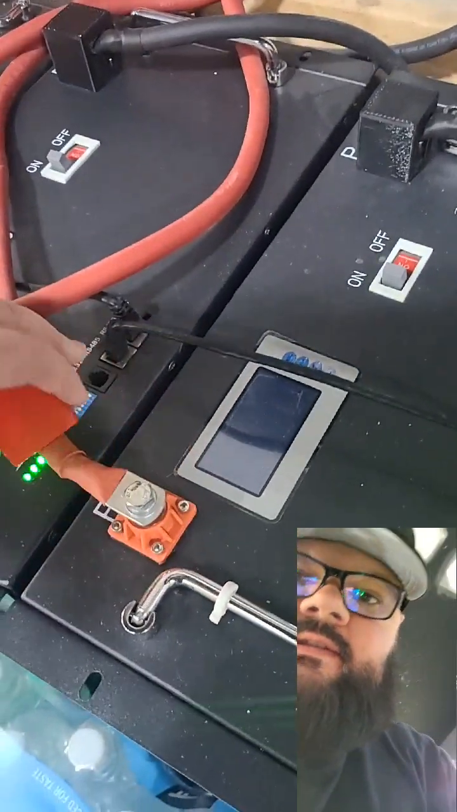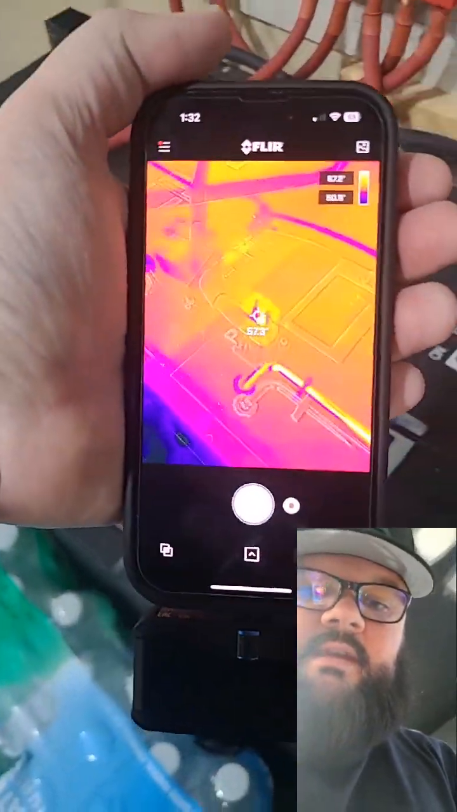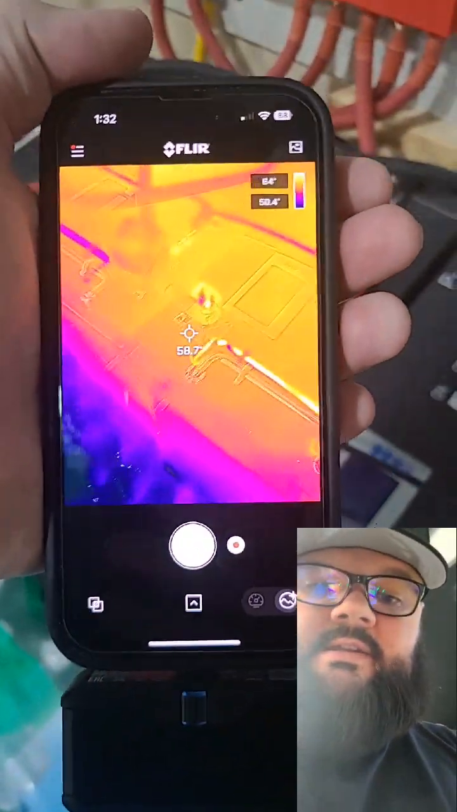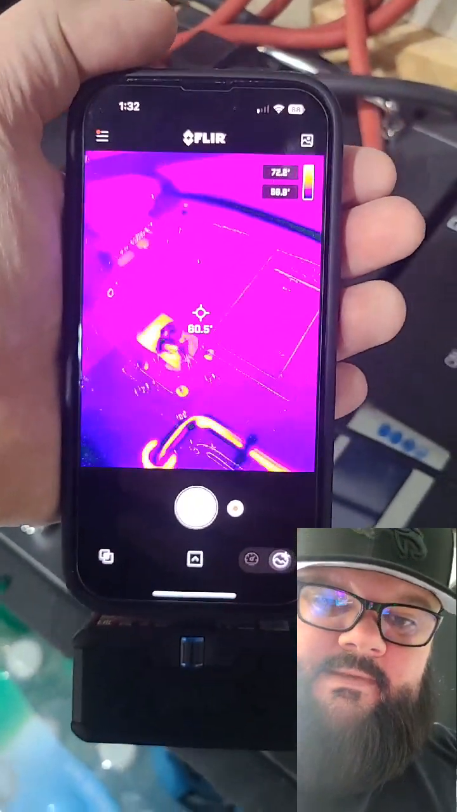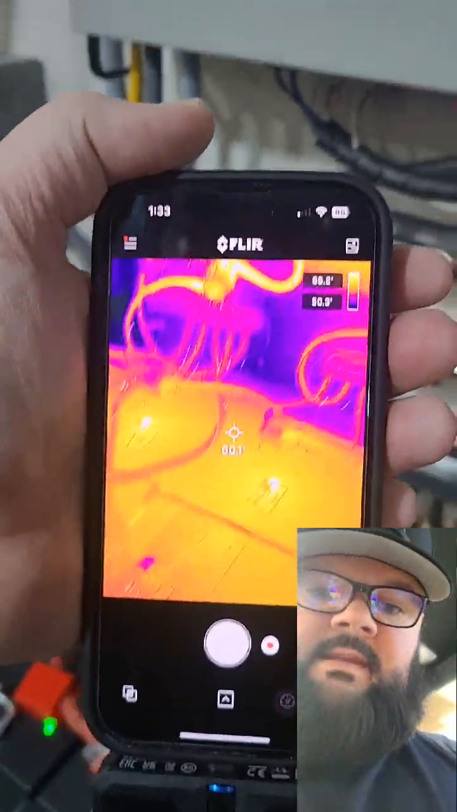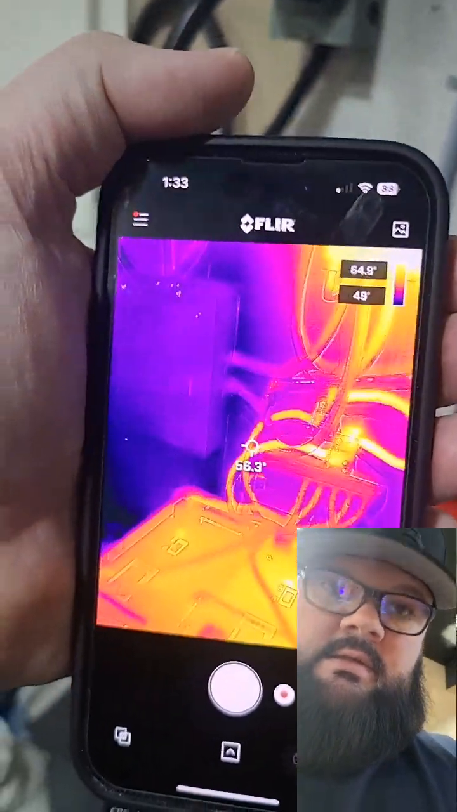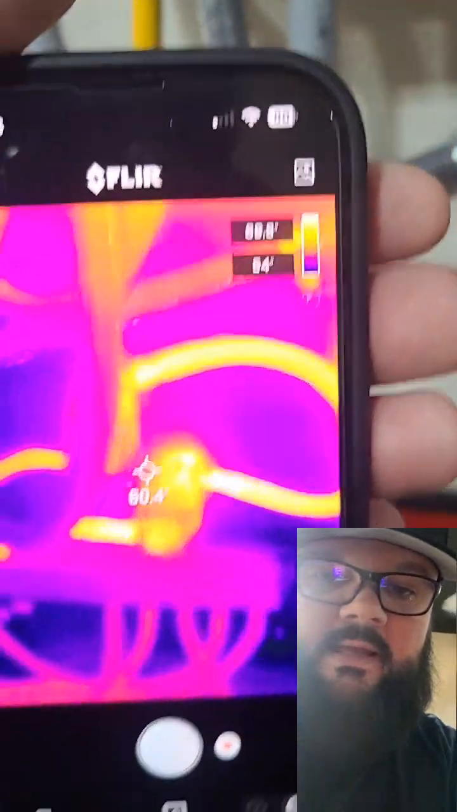Say for instance, right there, you want to make sure that none of your battery connections are getting hot. This is saying 70 degrees, so that's good. But this is nice to go around and see if anything's getting a little too hot.